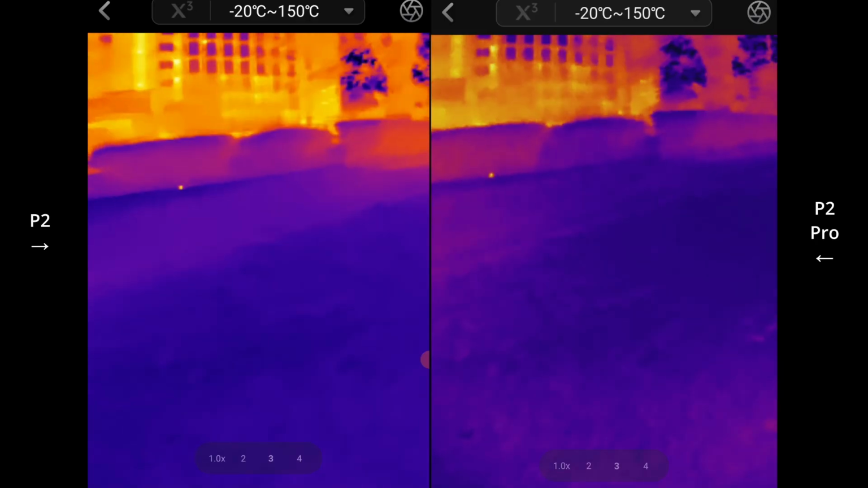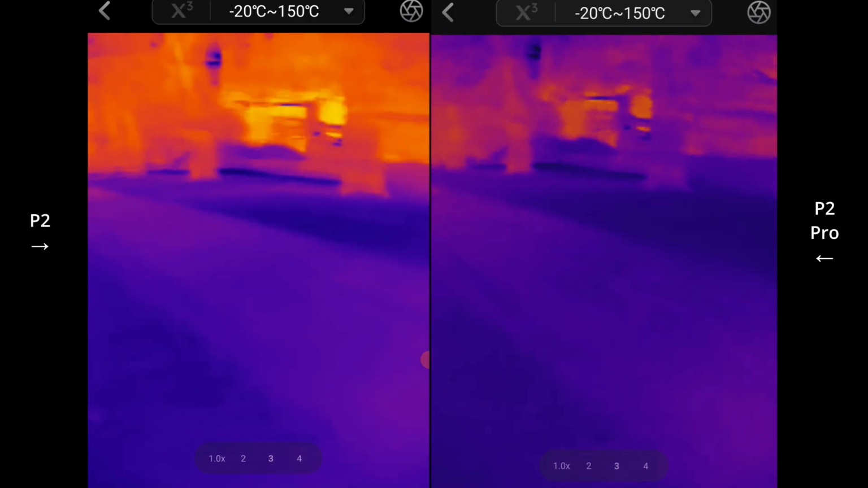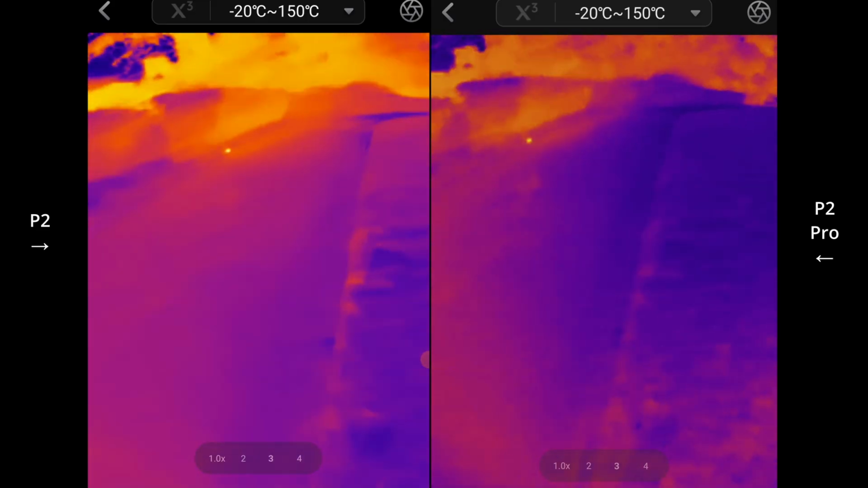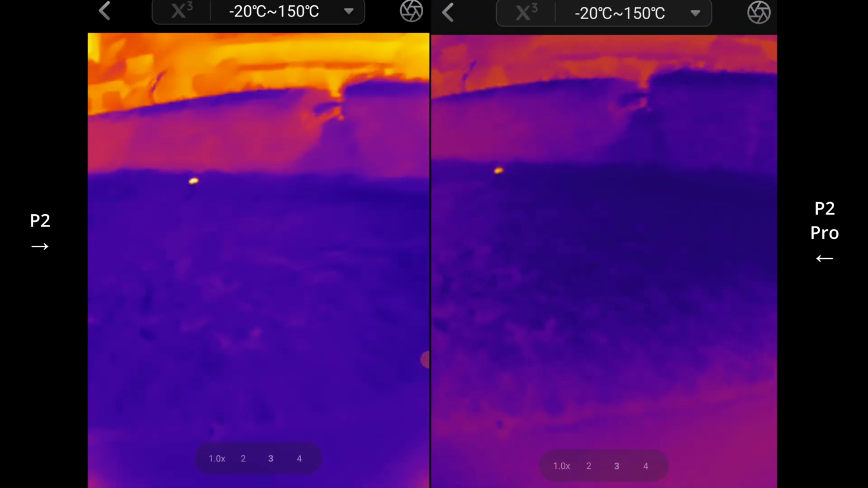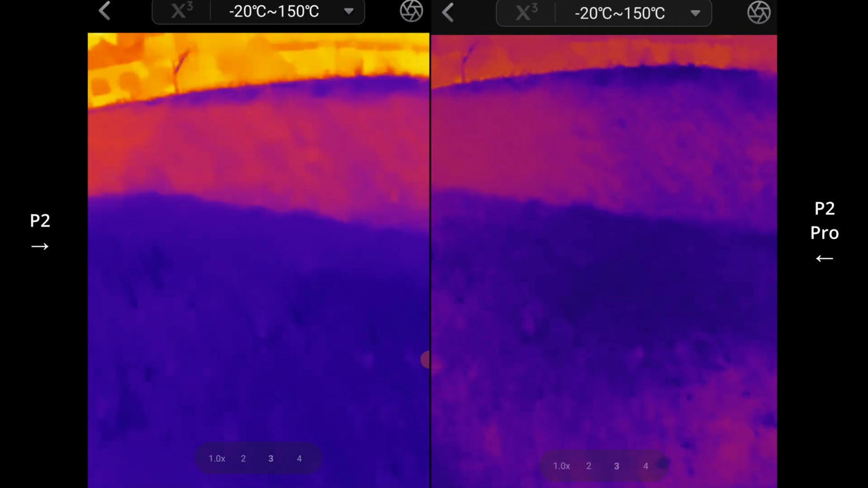What's around here. Now, I found out last time that this is where all the mice go at night. This hedge, there's just hundreds of them in there. They just hide in there.